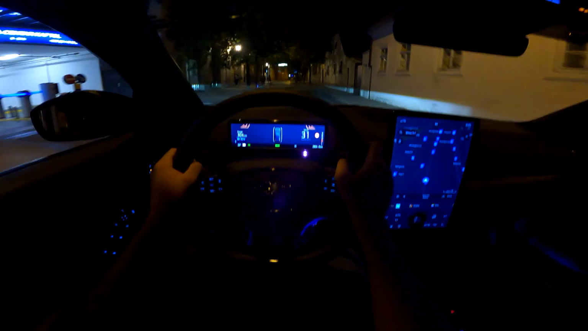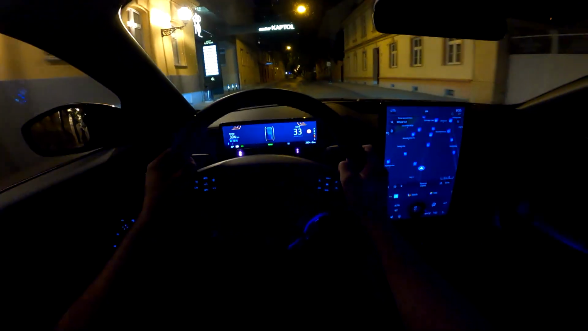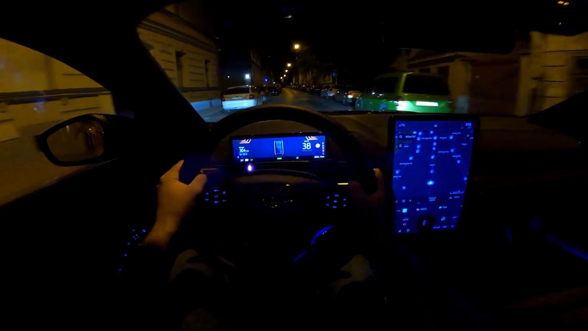Now with the complete dark, we see the layout. During the day, if you put it to automatic settings, this will be in bright mode. And I will actually stop very soon and show you more details of the interior when we are stationary.